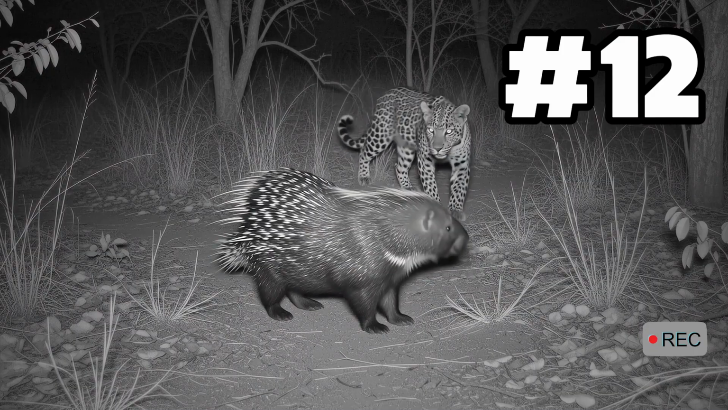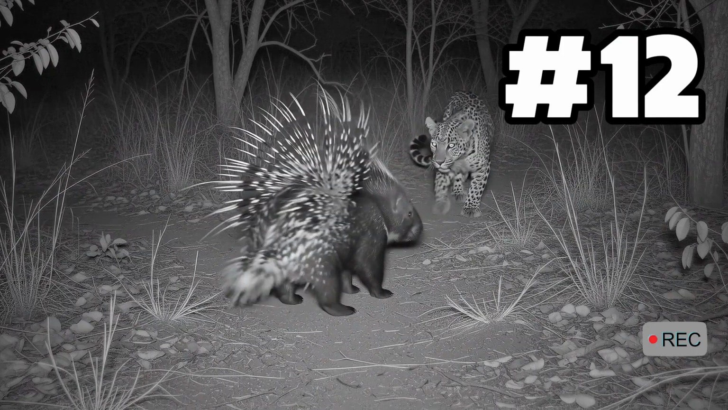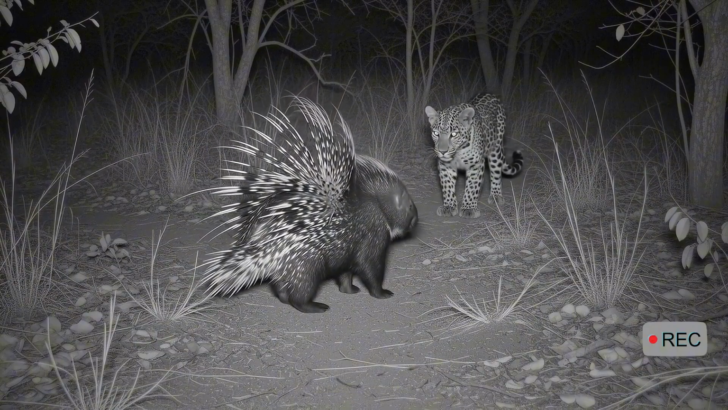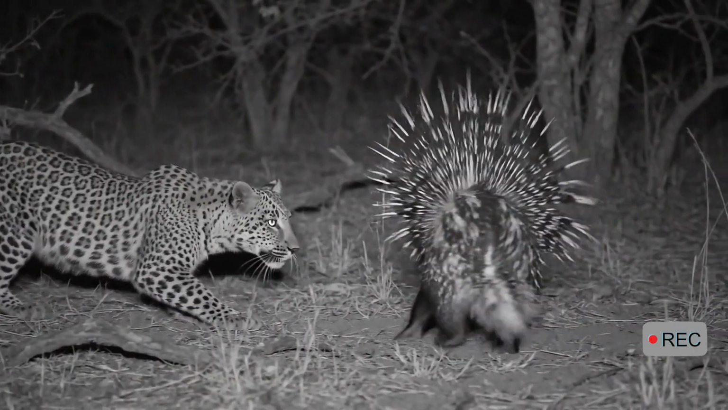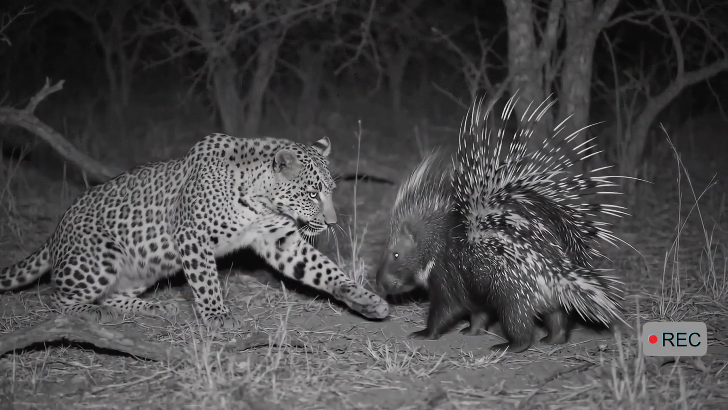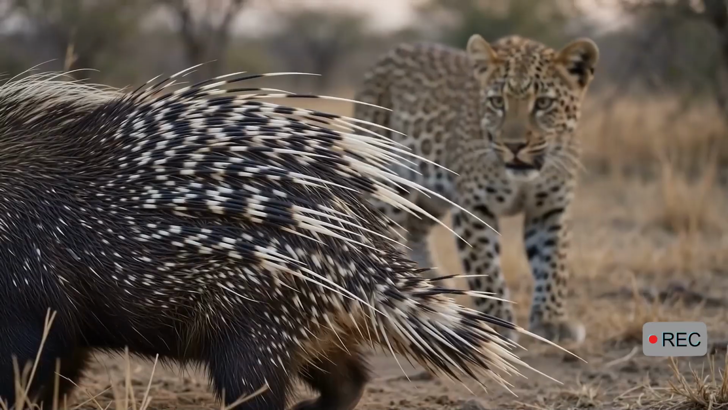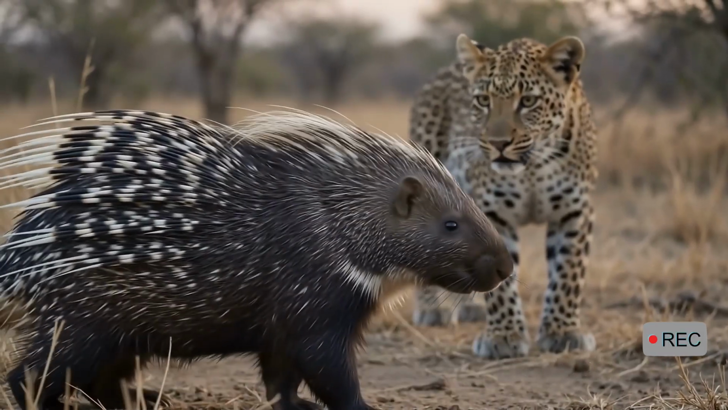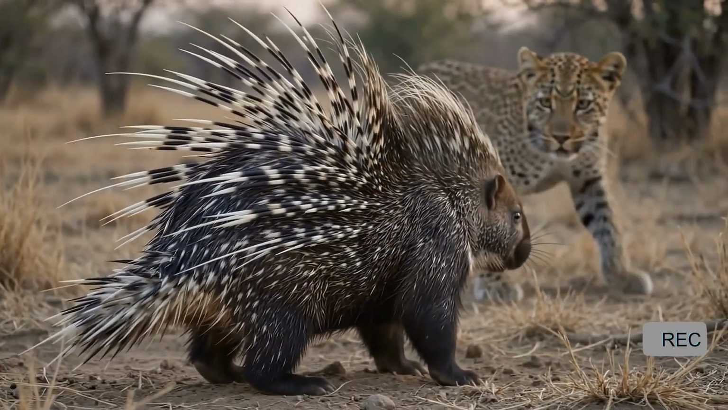A curious predator approaches a porcupine standing in the middle of the trail. Instead of running, the porcupine turns its back and raises thousands of sharp quills. Contrary to a common myth, porcupines cannot shoot their quills, but the quills detach easily when touched. The predator circles, searches for an opening, and eventually decides that this meal is not worth the risk. Sometimes, the best defense is simply refusing to move.